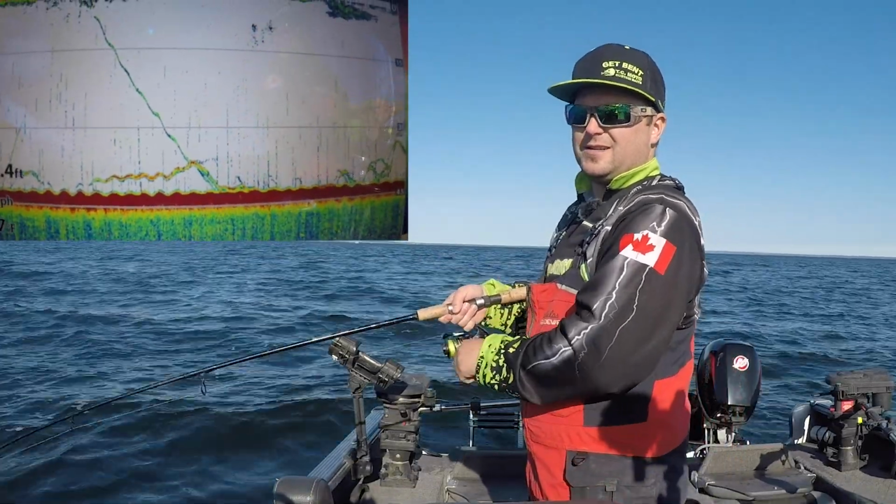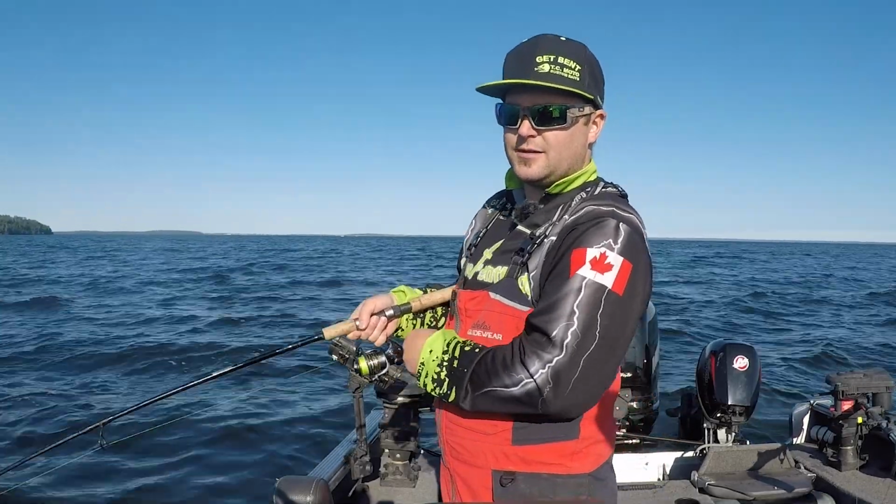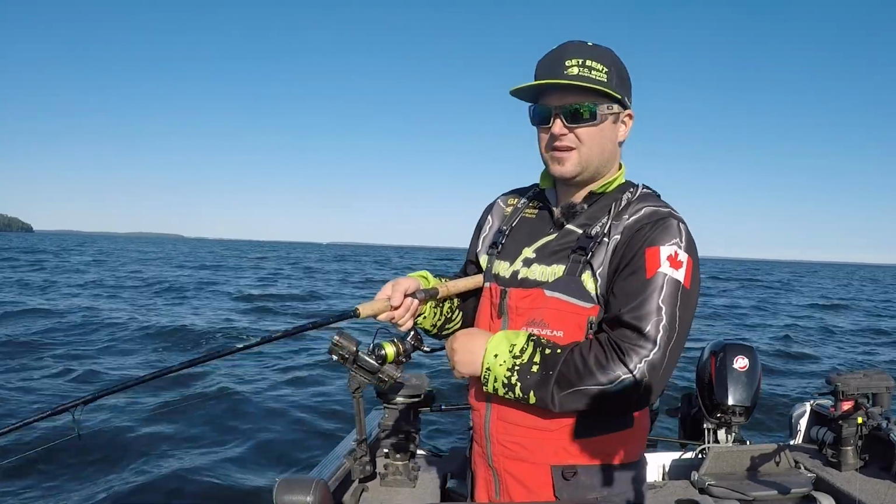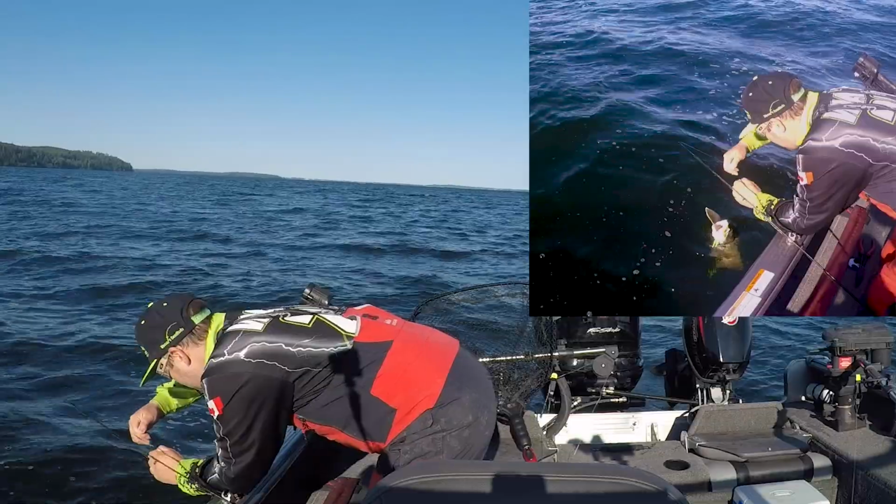Got one. There's a couple of them chasing it down there and popped her up the bottom, reeled up a couple turns, and sure enough we finally got one to hit here. We've been playing this little school for, I don't know, 15-20 minutes now. A couple bites here and there, but never got hooked up to anything, so this is the first fish to get hooked up to.